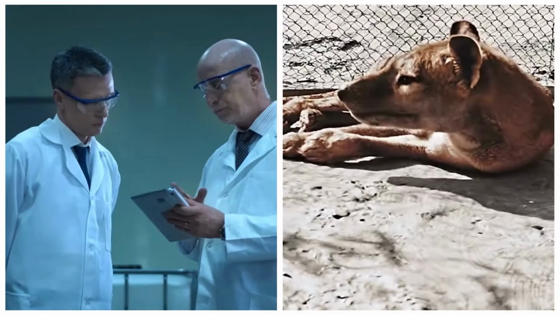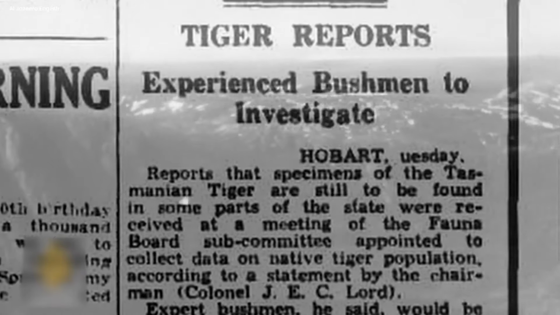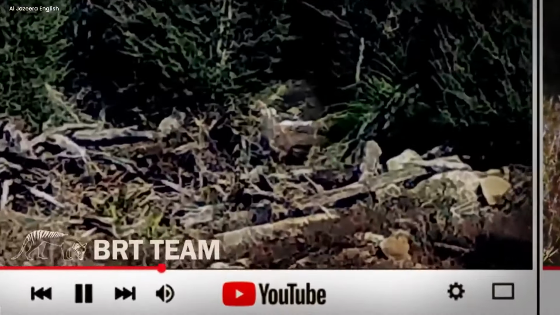Scientists say they can't be alive, but we're not sure what to make of the videos and pictures. In the past few years, there have been 8 reported sightings of the tiger, and the most recent one was in July 2019 when a man claimed to have found something that looked like a Tasmanian tiger.